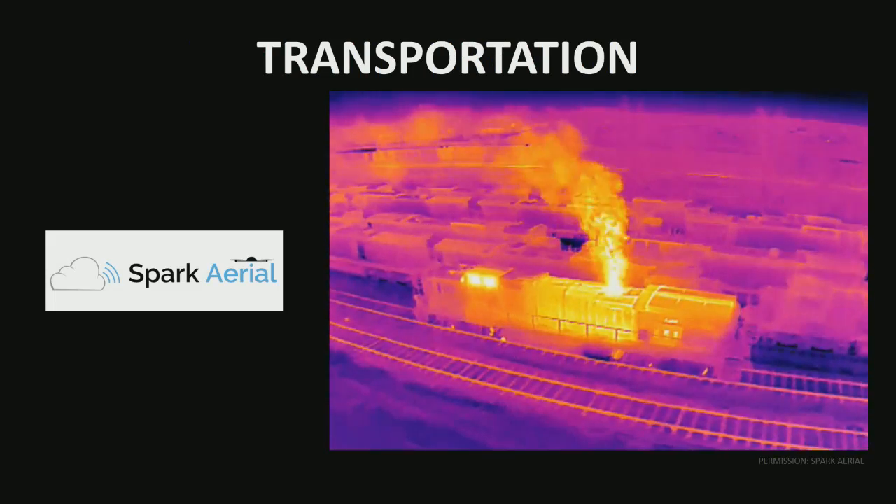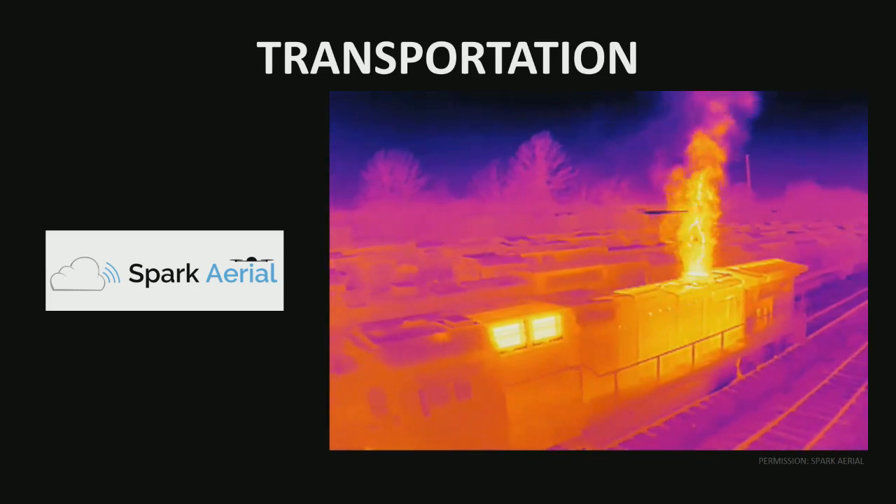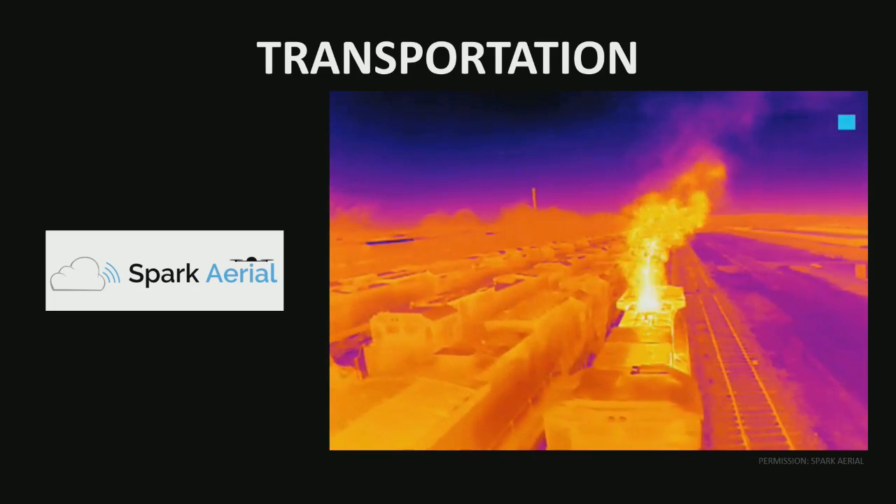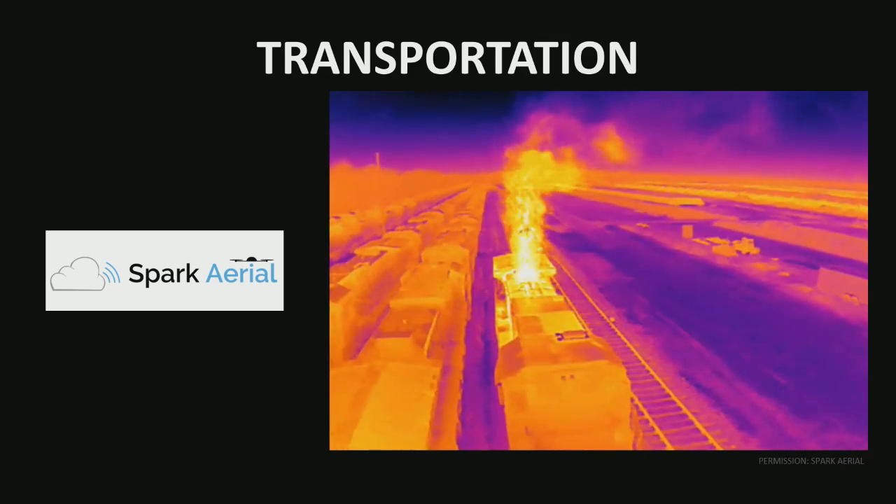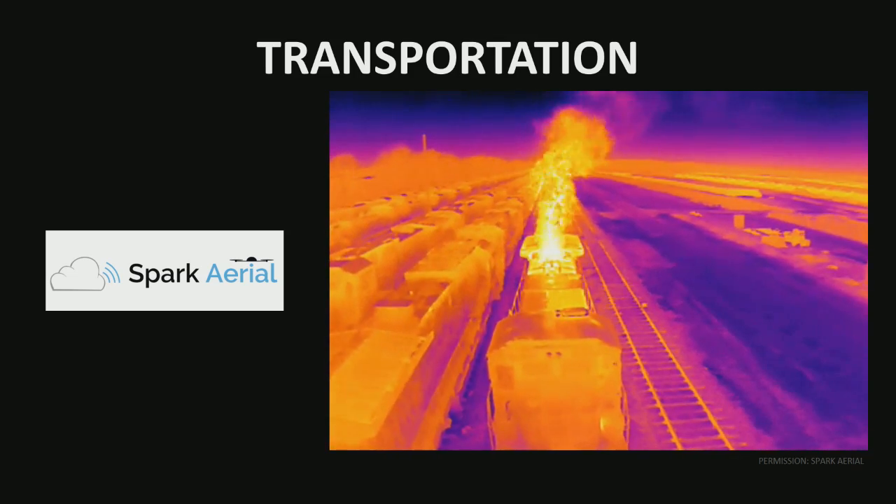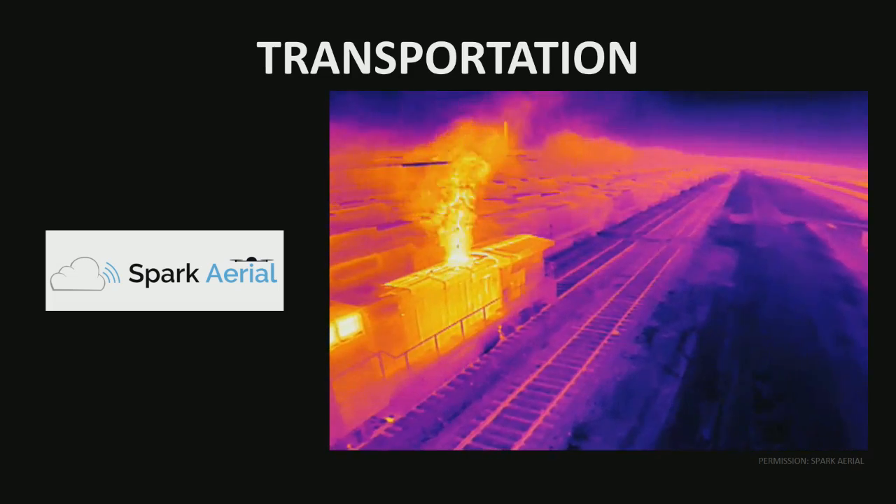Around the world there's 850,000 miles of rail track, and this would circumnavigate the globe about 212 times. The United States Railway is about 20% of that. And how aerial thermal imaging is being used is you can use it to do train inspections, where you can determine if there's mechanical errors like air hoses that have been disconnected. You can also do inspections on vital infrastructure such as bridges and communication towers.